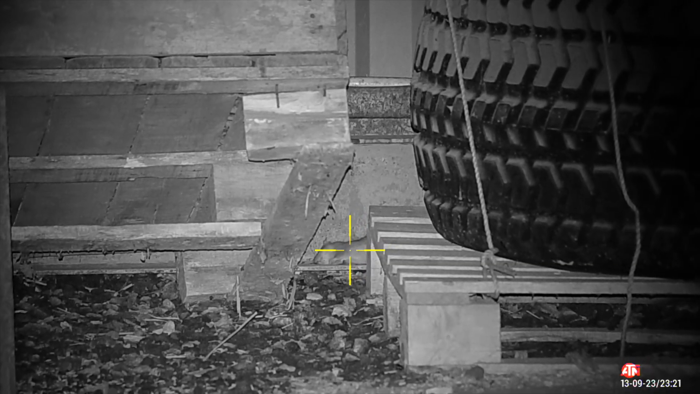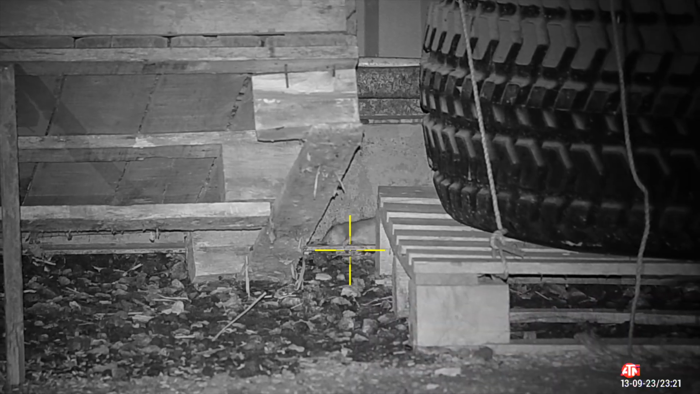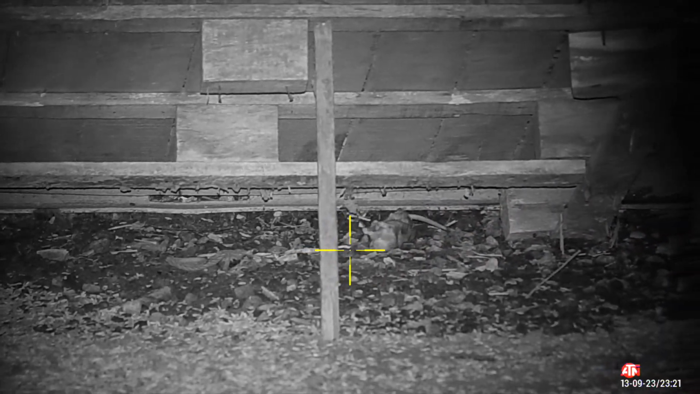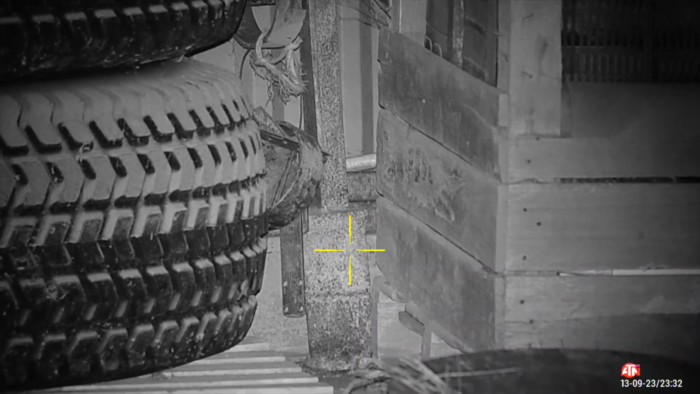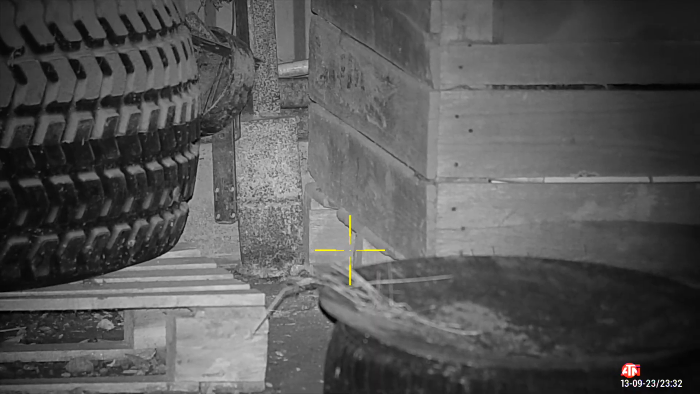For anybody watching new to ratting, it's perfectly normal to head shoot a rat and then to thrash around for a few seconds as the electrodes fire off on the nervous system and the rat shuts down. I'm just eyeing up another rat here as Dwayne takes aim and beats me to it. I was just eyeing him up.